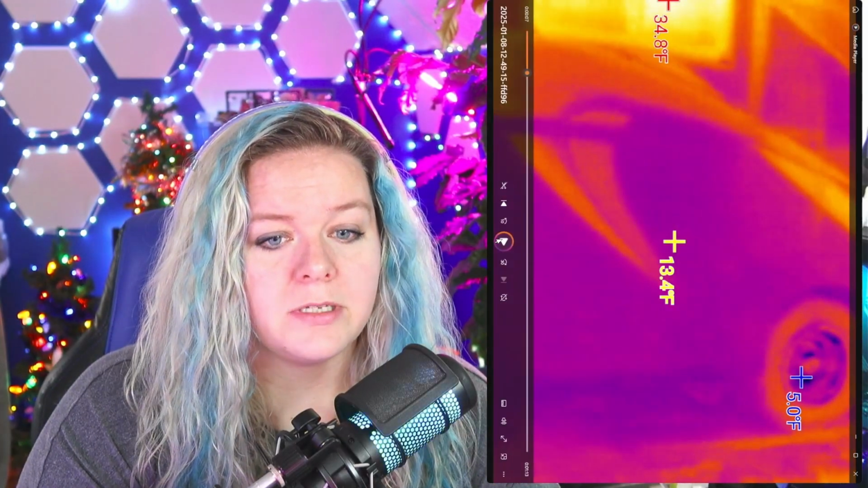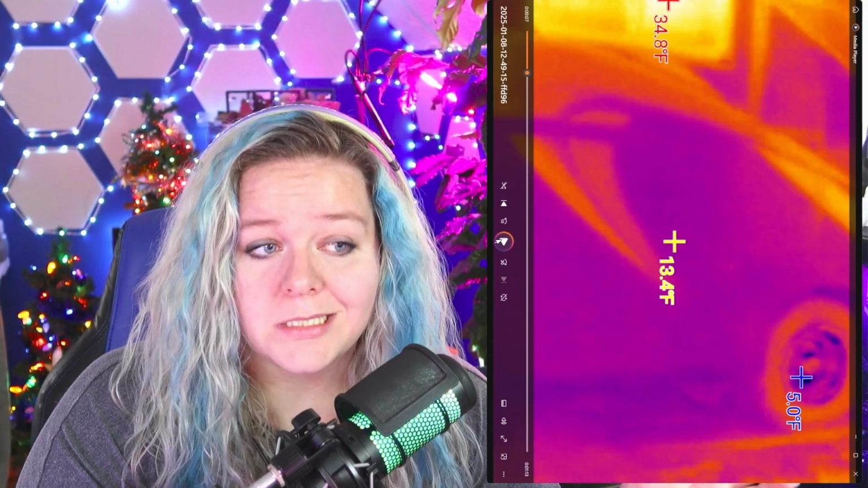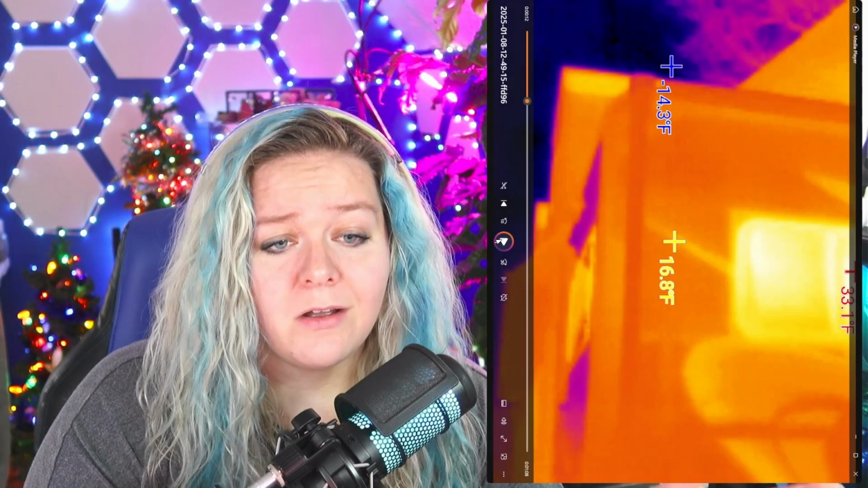As we're looking at this video, you can see the tire is very cold. That's the metal on the rim. You can see that the side of the RV where the actual hatch is for our garage is sitting at about 13 degrees. As we move up and we keep scanning, we see that the side of the RV is very, very cold. We're holding around 10 to 15 degrees on the siding.